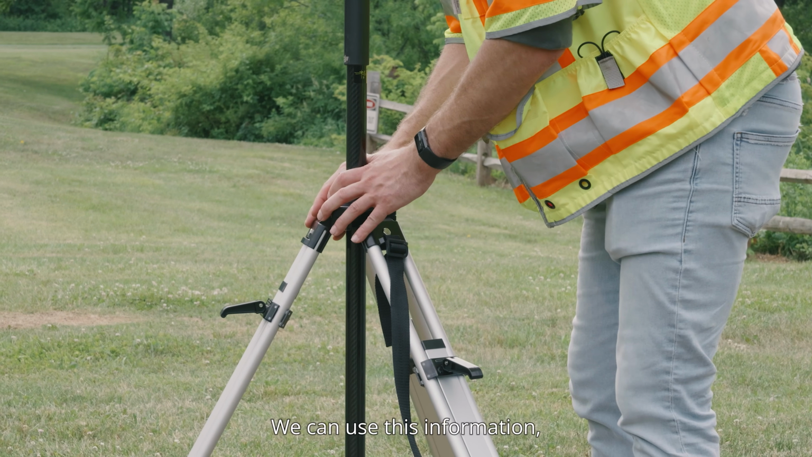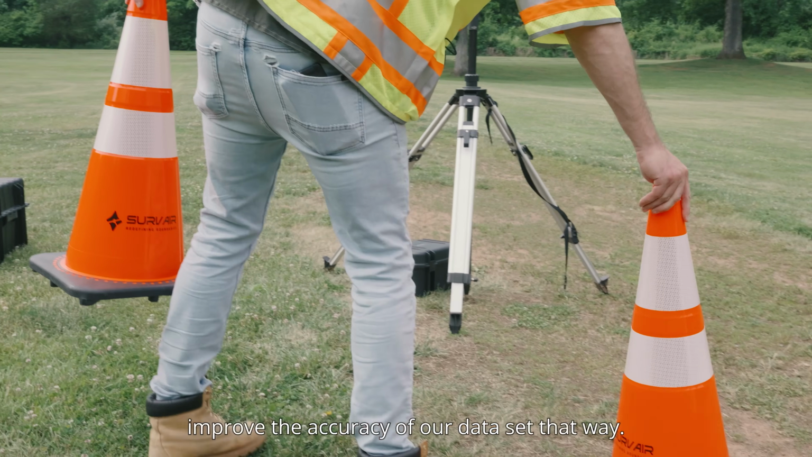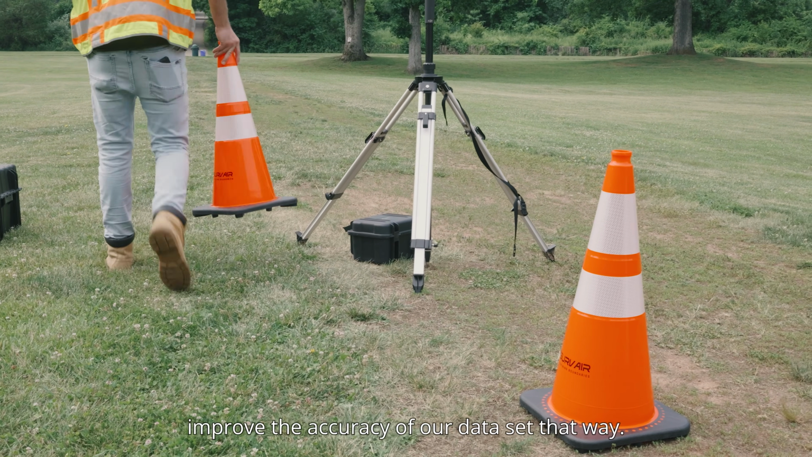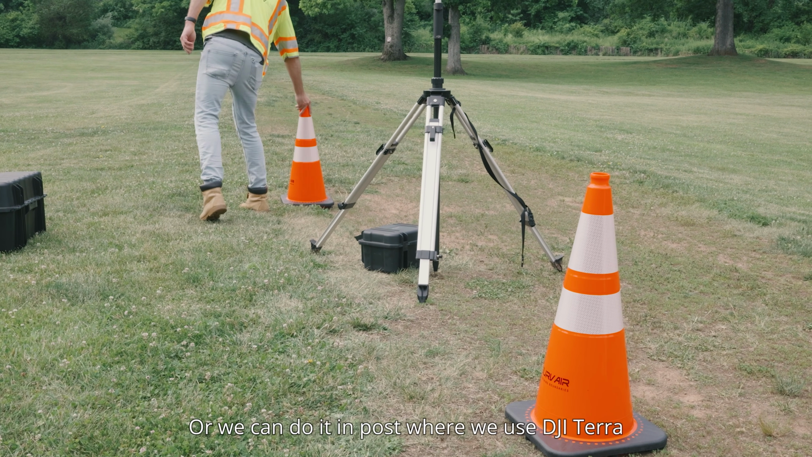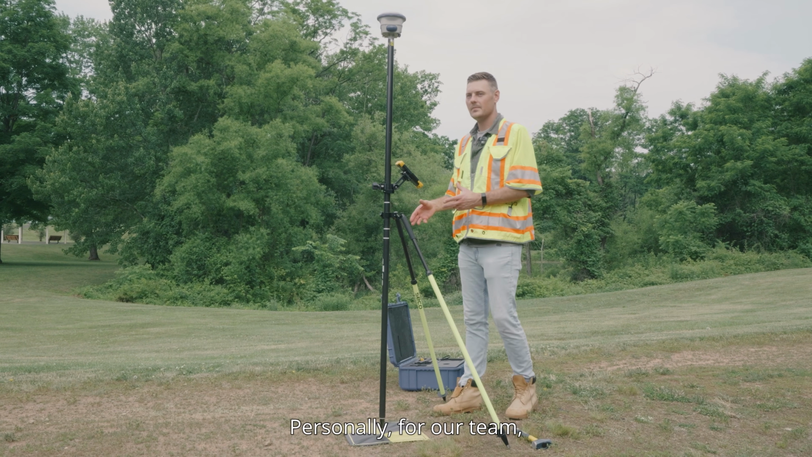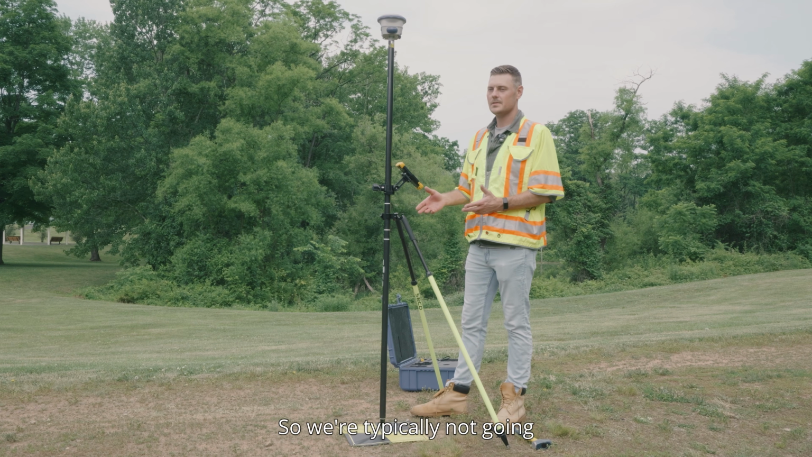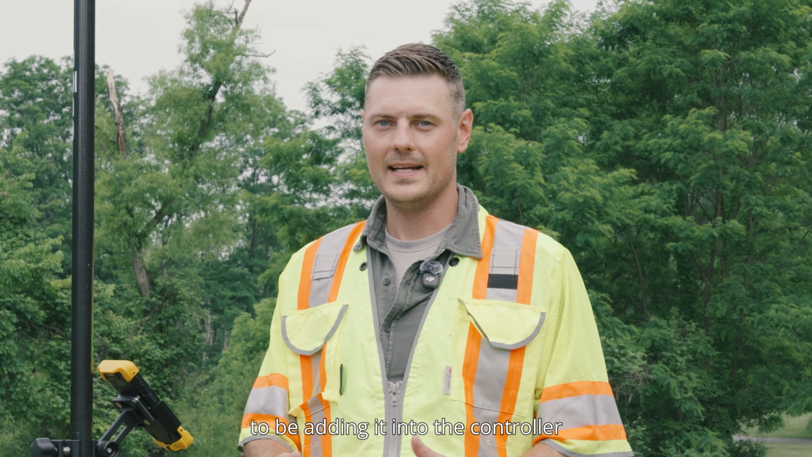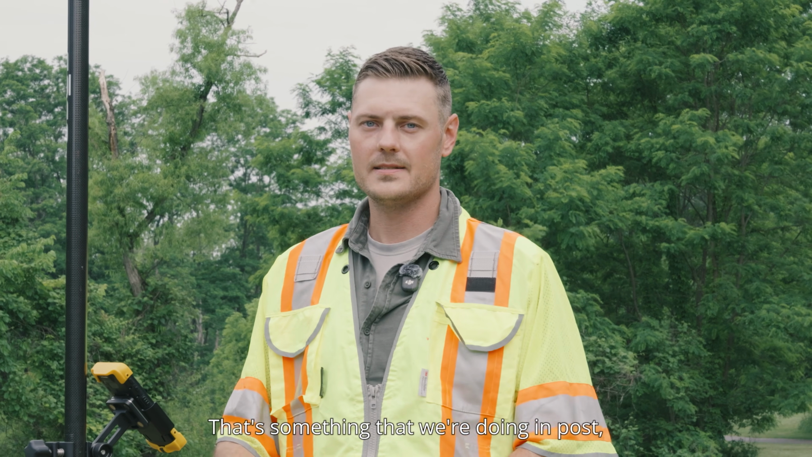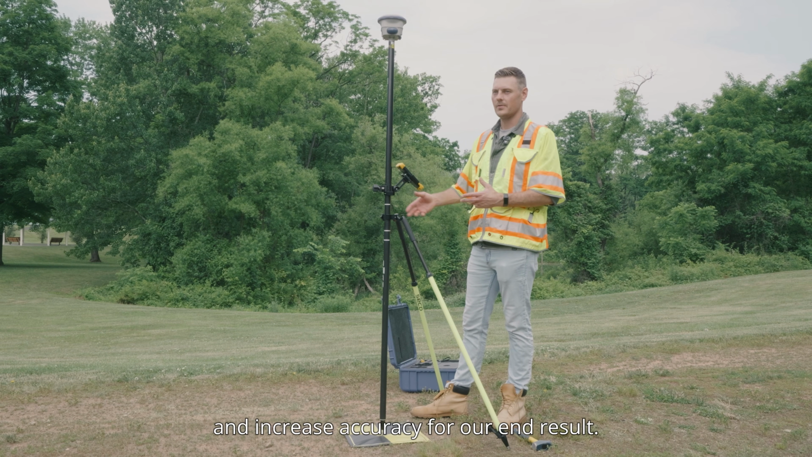One of the most important things too is setting a known point for our D-RTK 3 base station. We can use this information to either input those coordinates into the controller and improve the accuracy of our data set that way, or we can do it in post where we use DJI Terra to adjust those known coordinates. Personally, for our team, we typically take the known point, do all those network adjustments and everything afterwards. So we're typically not going to be adding it into the controller before doing the flight. That's something that we're doing in post. It helps save time in the field and increase accuracy for our end result.